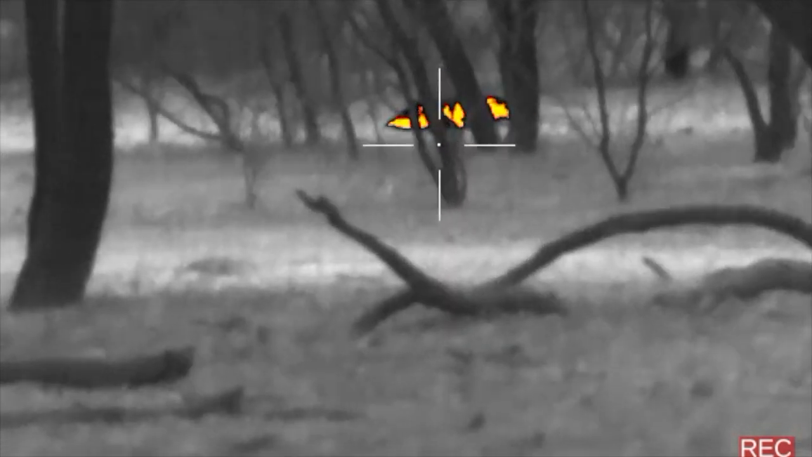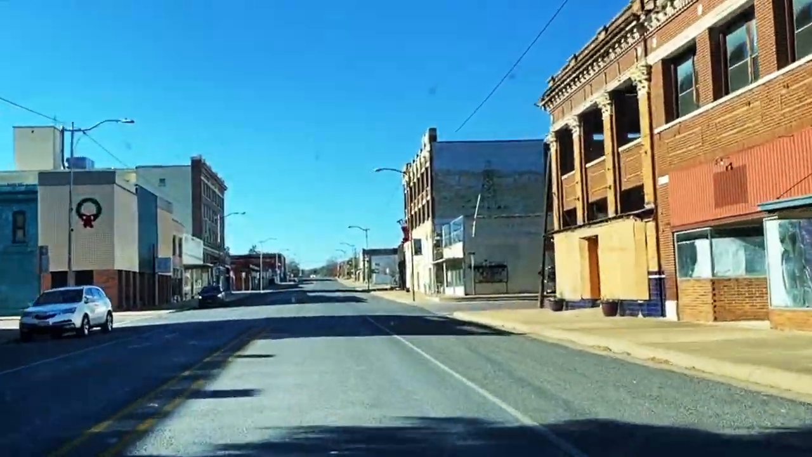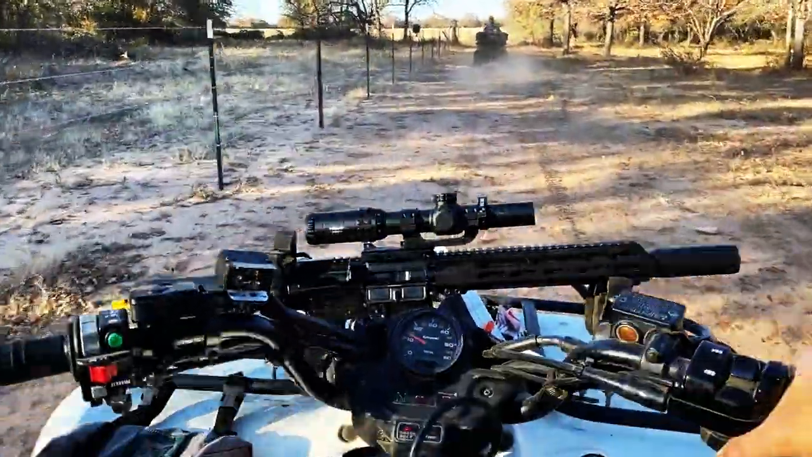That may just be the best shot in 2020. Happy Friday, November the 11th, 2020. Ron invited me out to hunt with him in West Texas.